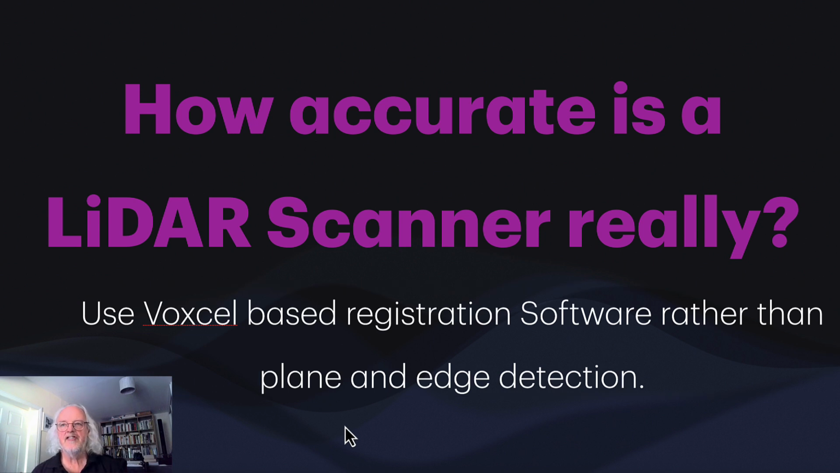Most of the registrations use plane and edge detection to do that, and that's great. Personally, I would always prefer to use a voxel based registration software rather than plane and edge, because then I know I'm getting more accurate measurements. And there's only 2 or 3 systems who actually use that. If you want to know what they are, drop me a line, I'll tell you.